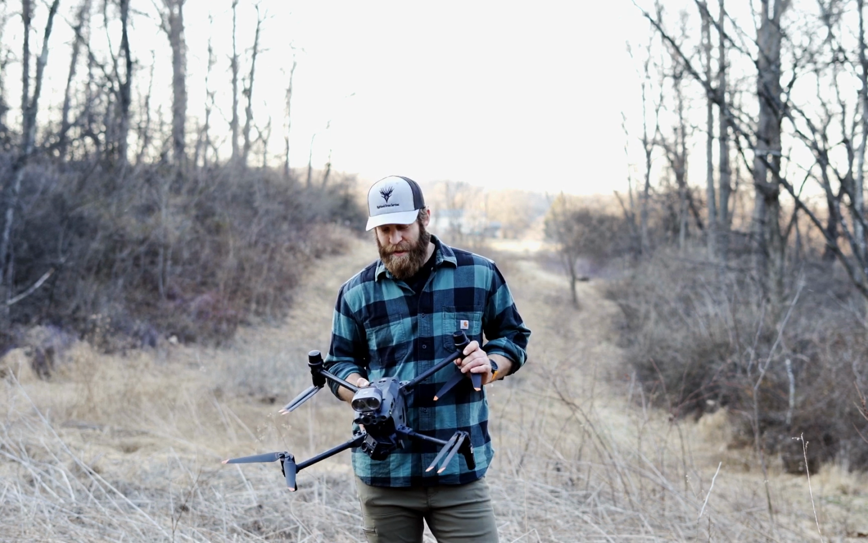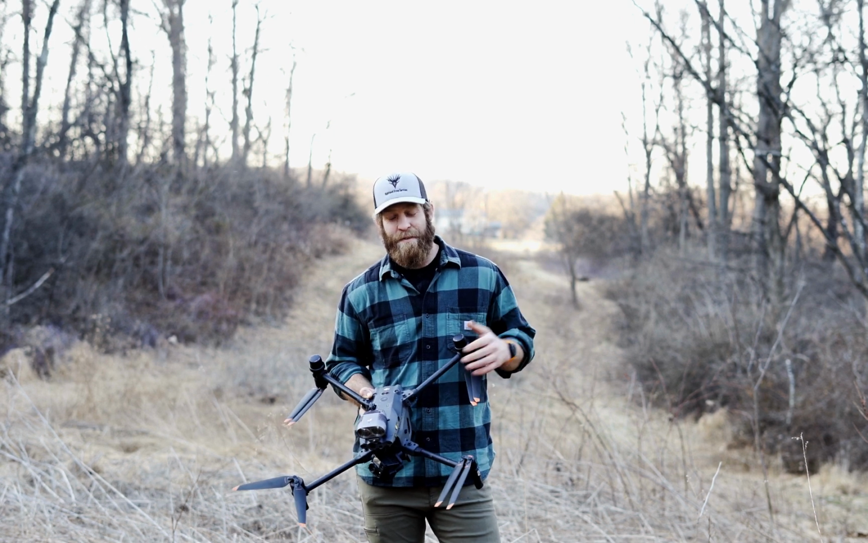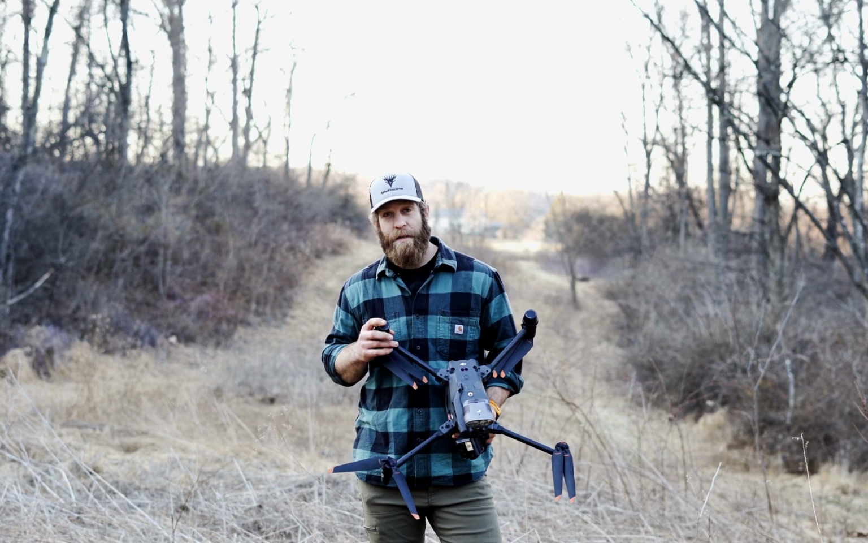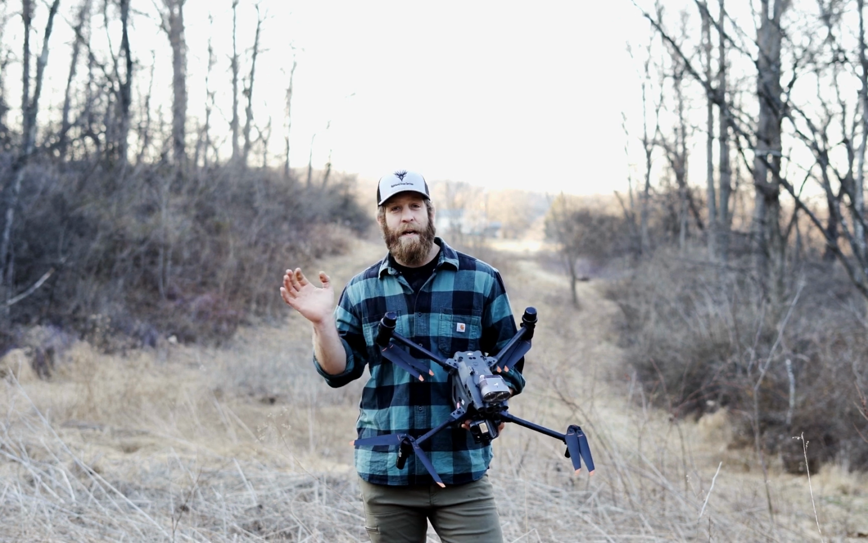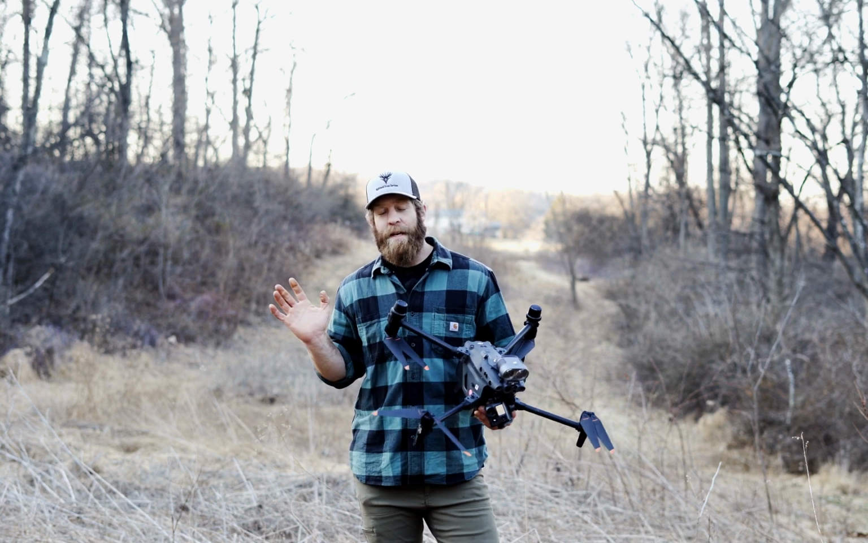So this one is actually, the dog's name is the same name as my son, Winston. And it was like worst case scenario. So I think they let the dog out, if I get the story correct, they let the dog out to go pee, and a tree falls. And this dog takes off and goes absolutely crazy. Like worst case scenario.